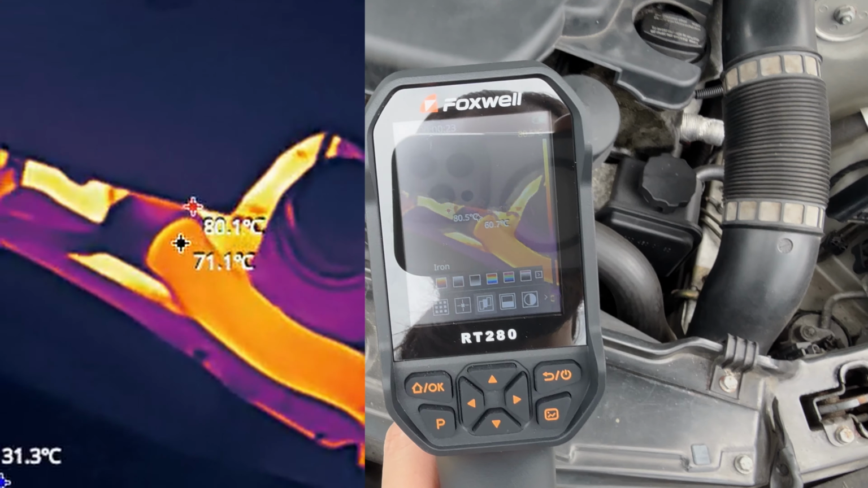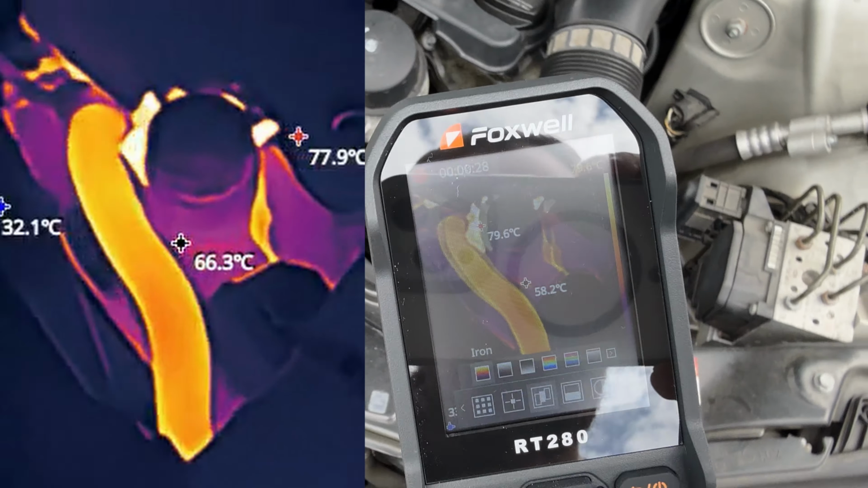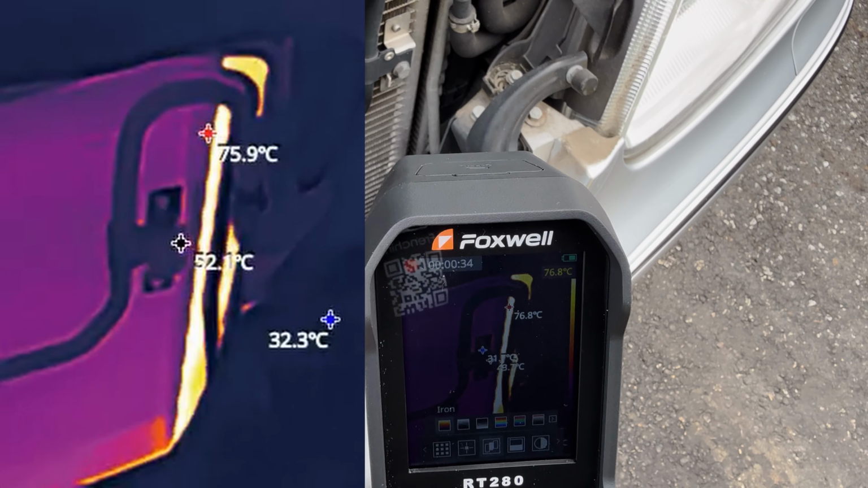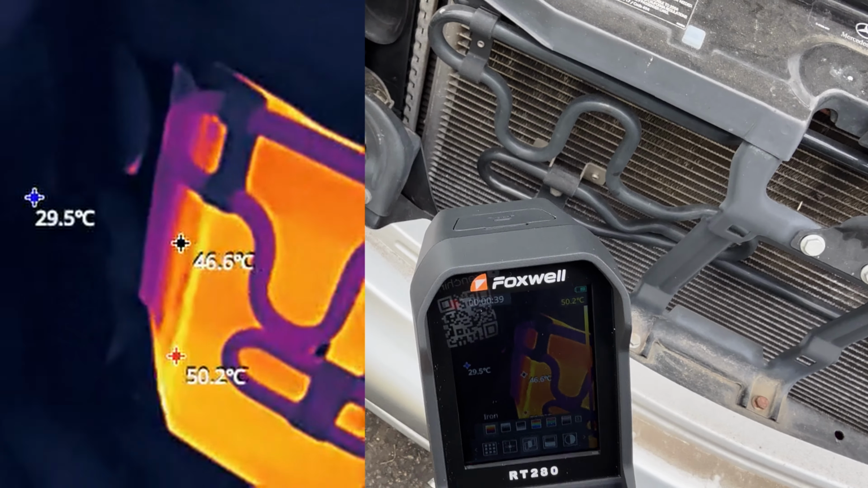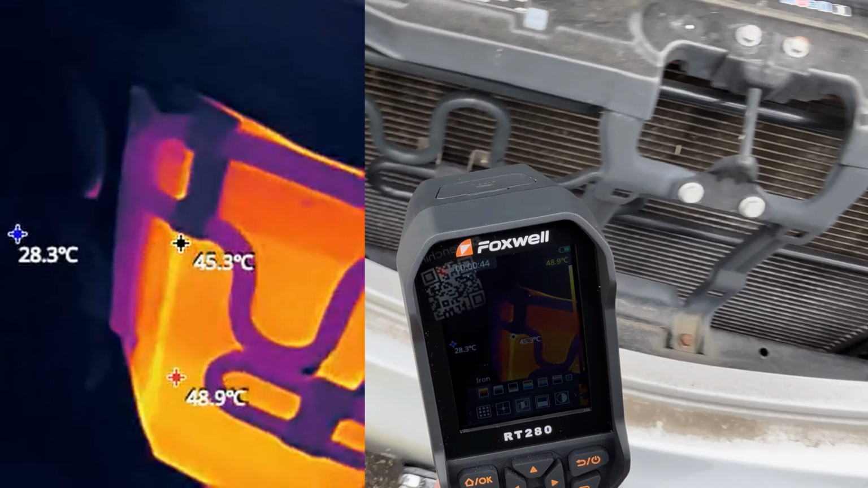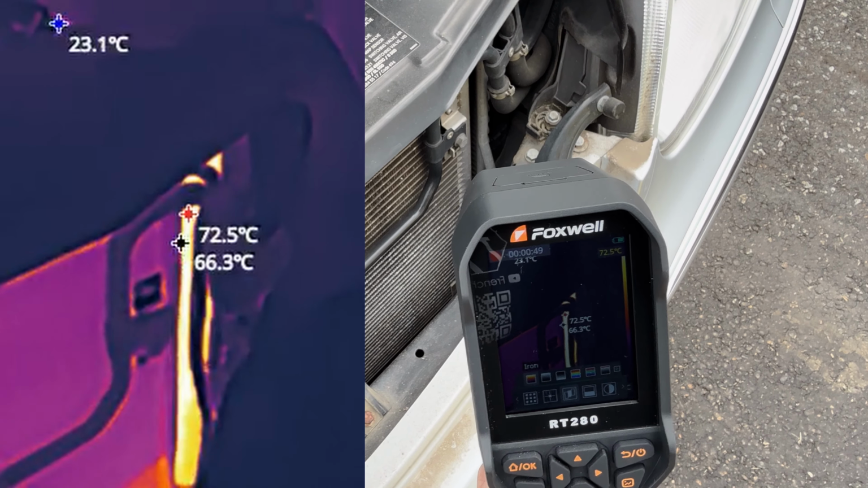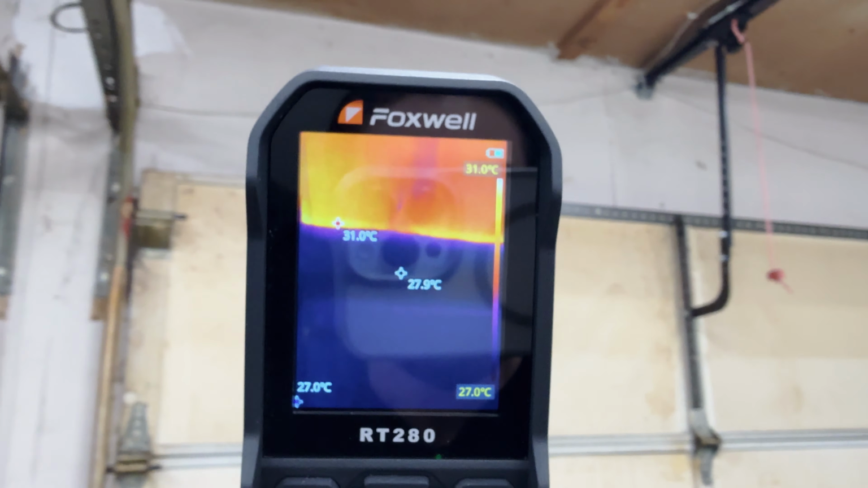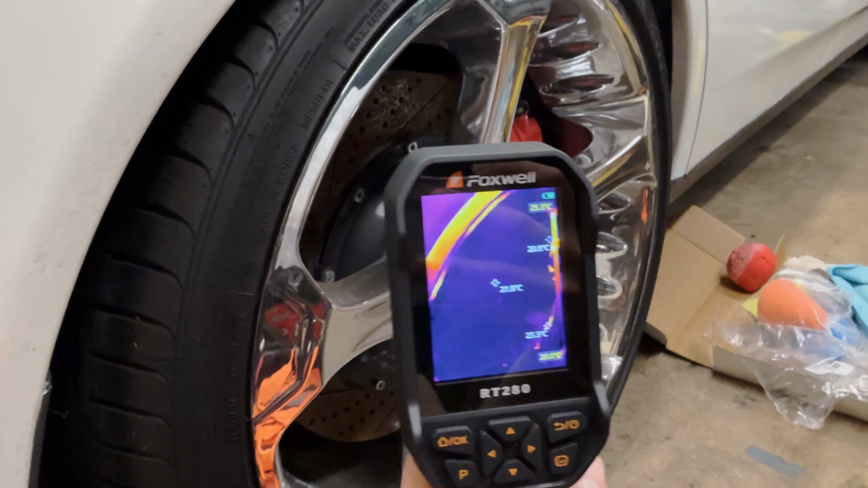And right here you can see, as the engine's warmed up, you can see the coolant pipe here. It's hot. If you go to the radiator down here, you can see it's hot on the side there. Cools down on this side. As you can see in the center there is 43, 44. And on that side it's almost 80 degrees Celsius. It's also useful for checking things like insulation. And you could check your brake temperature if you've been driving.